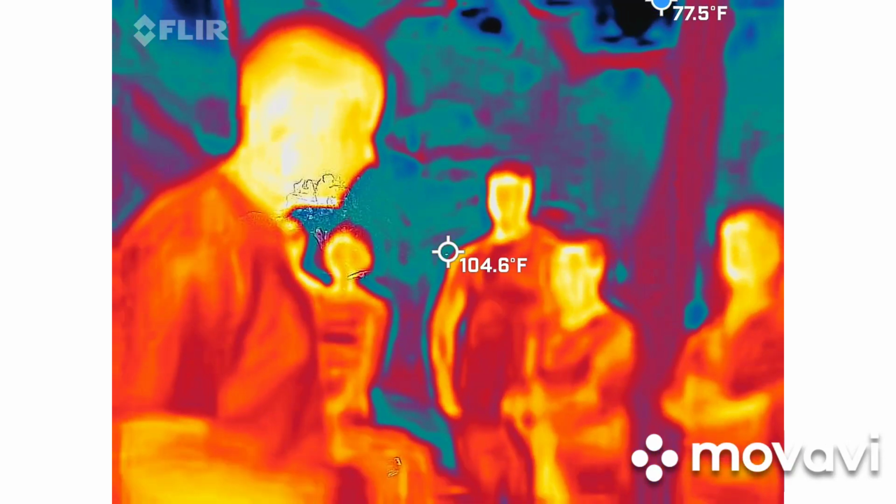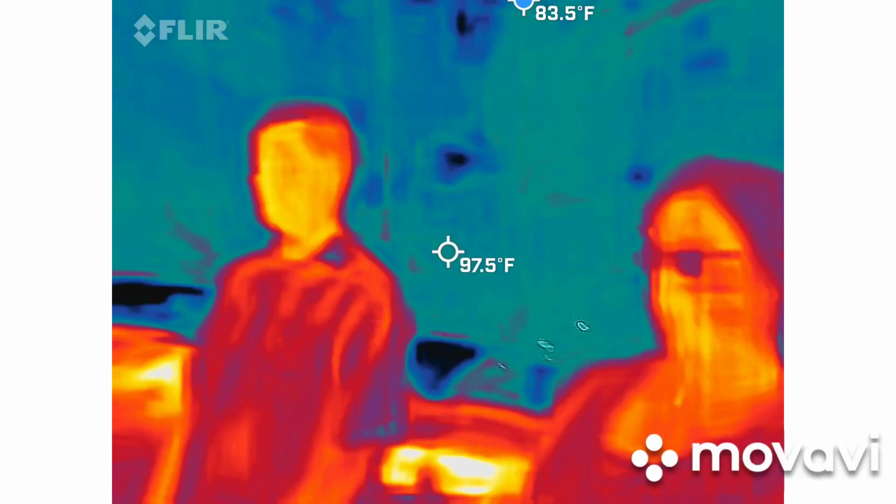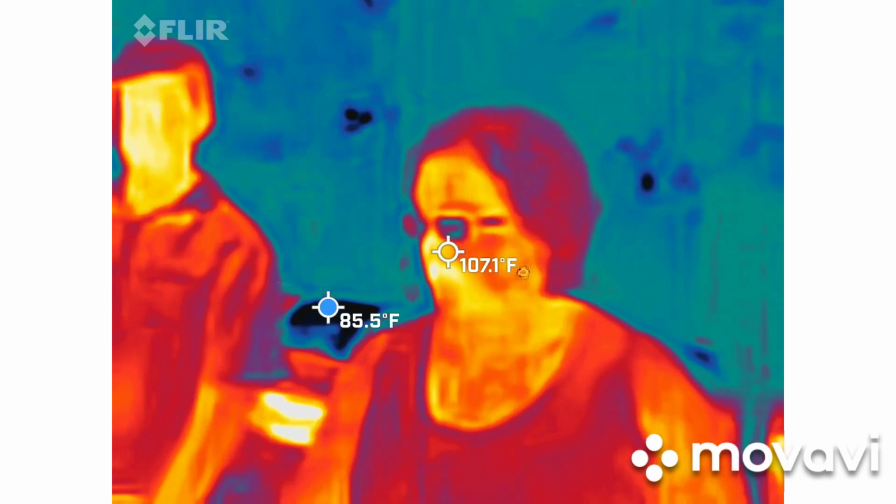So Katrina, this one goes to you. Okay. You have one button to worry about. There's a volume wheel right there. You're going to control the volume. Okay.